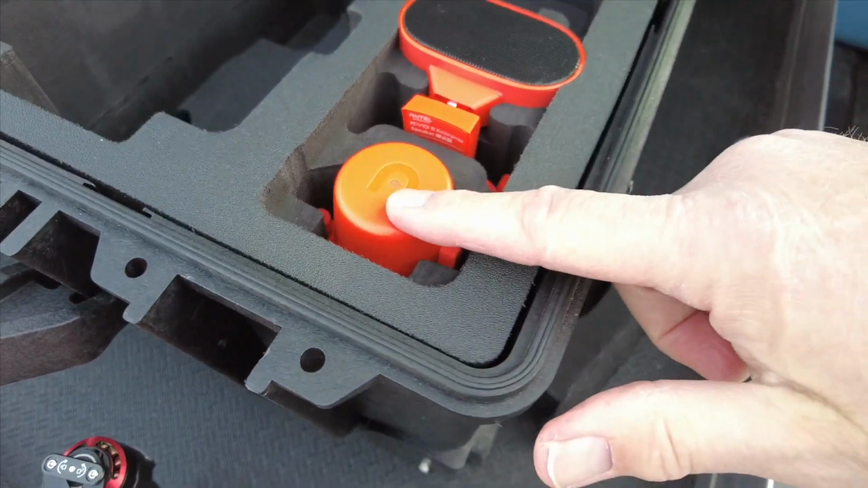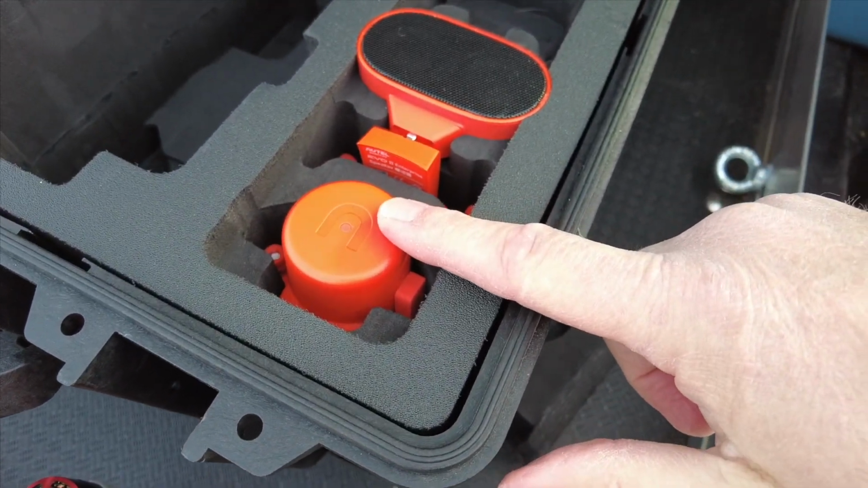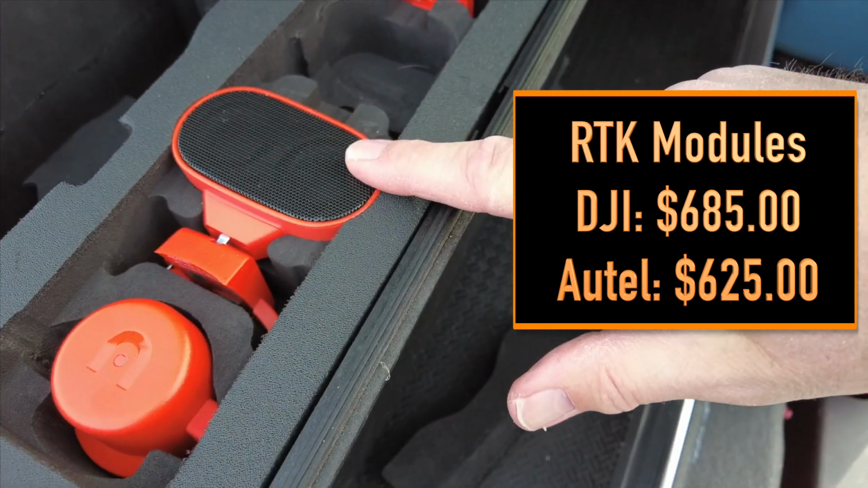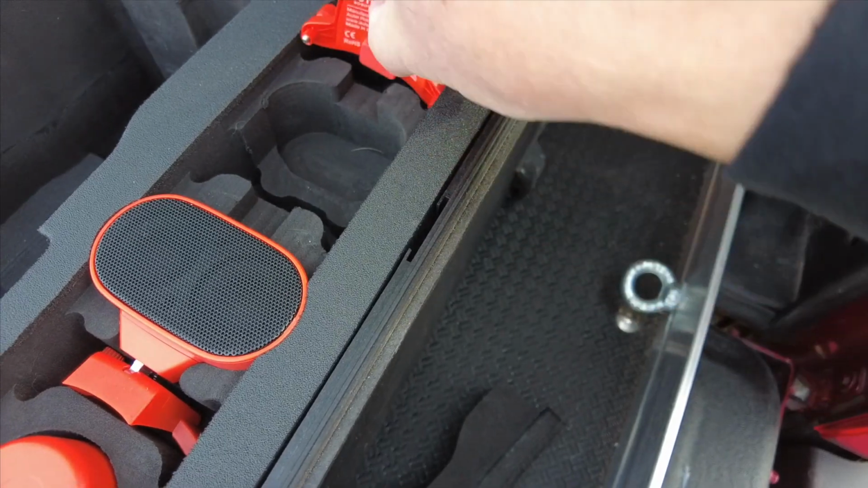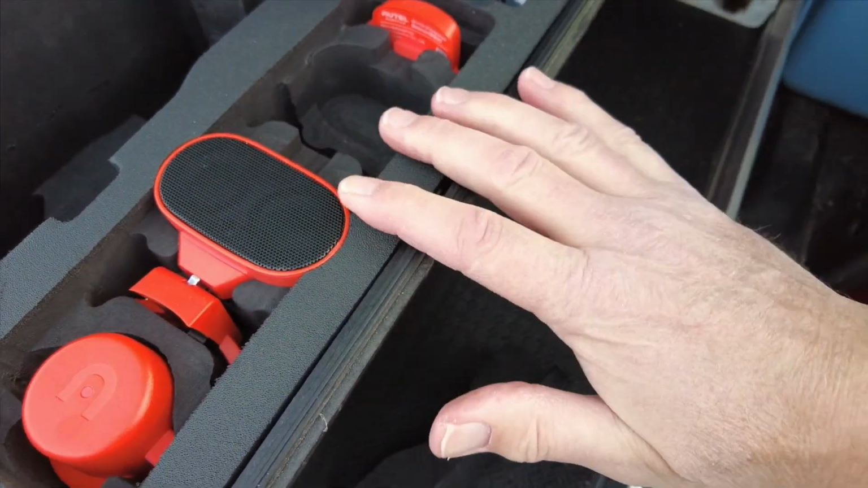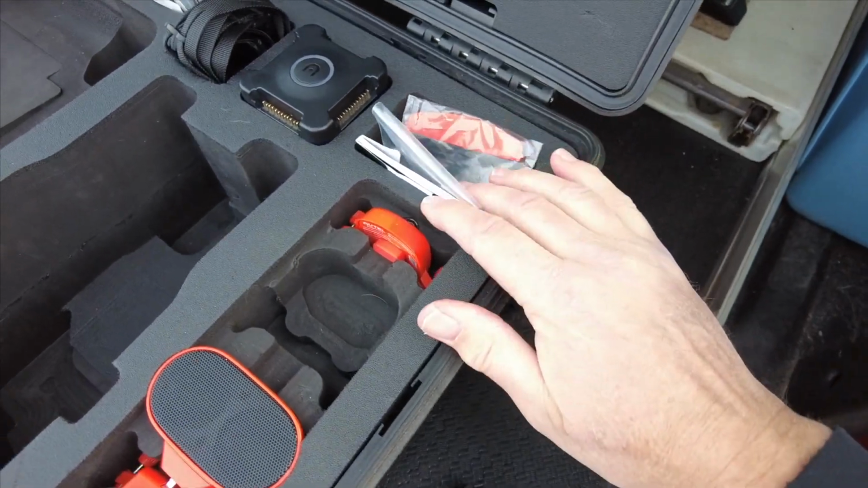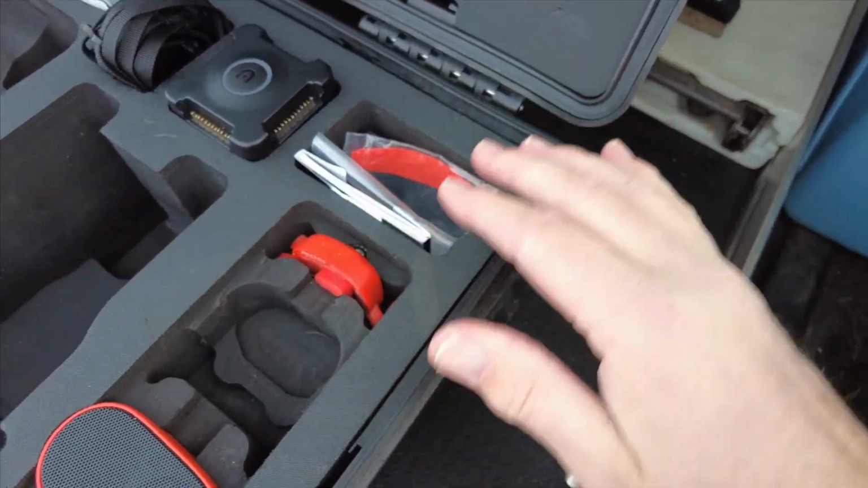Now this is an extra option. This is an RTK module for the GPS. DJI also offers that. Then we have a speaker, and then we also have the strobe. So the accessories are very similar. In the kit, you also have place for your accessories, instructions, etc.